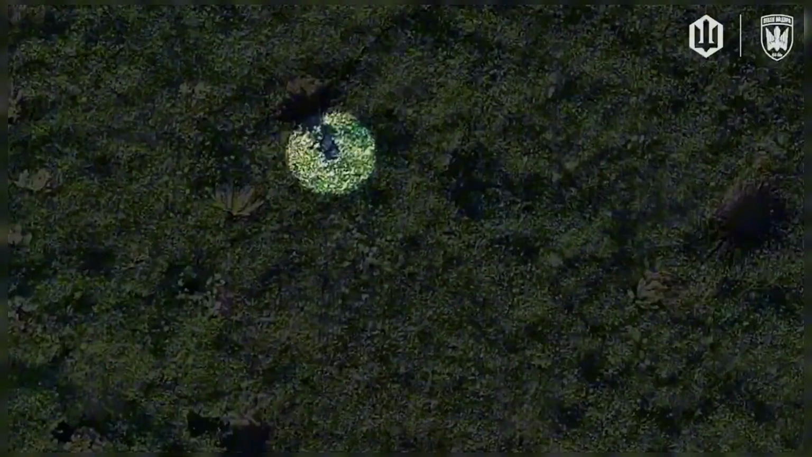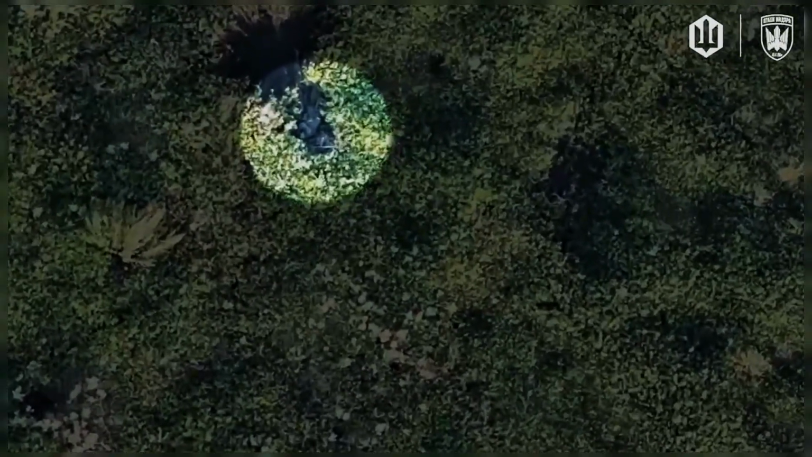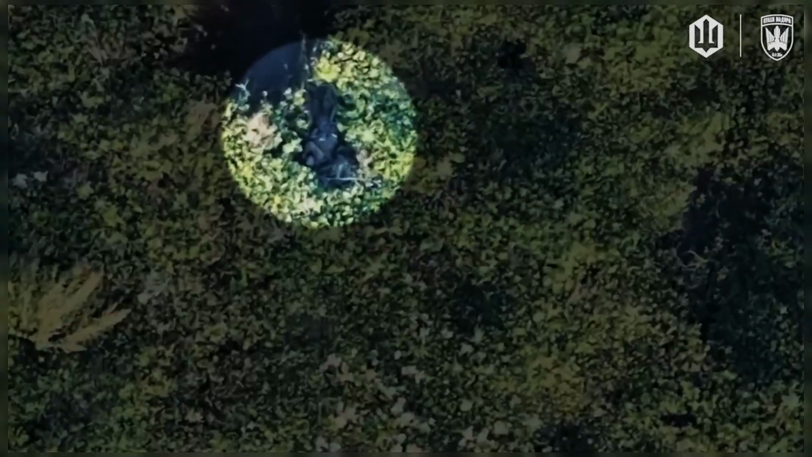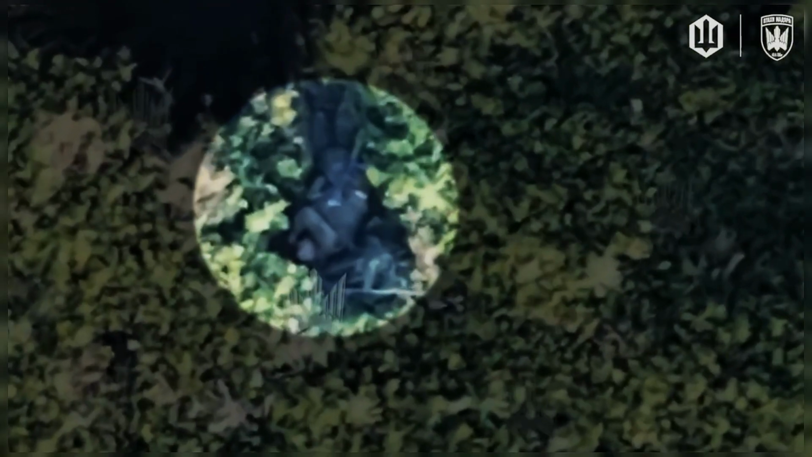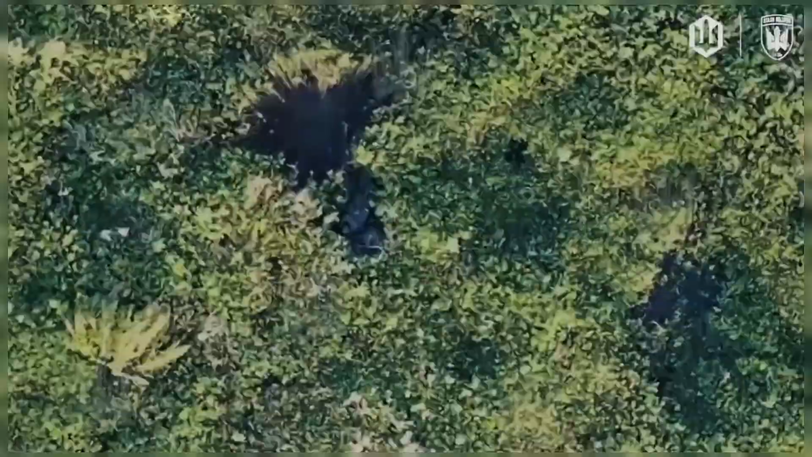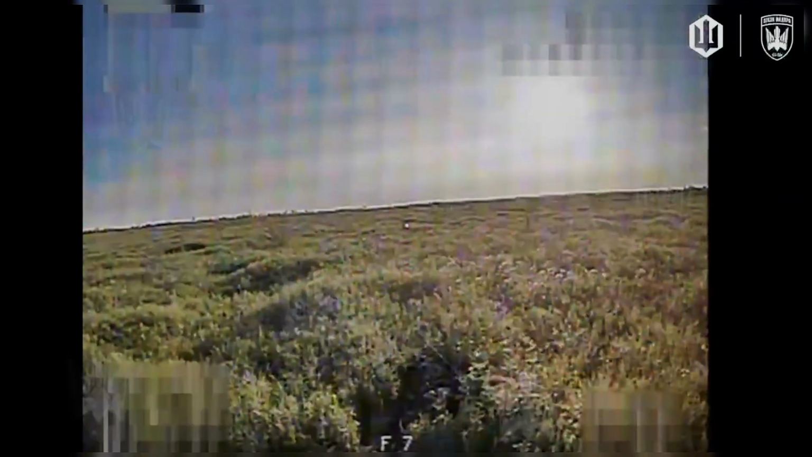In the dense vegetation near the front, a Russian soldier lies still, his rifle resting beside him, boots covered in dust. Above, operators from Ukraine's 414th UAV Brigade, Sina unit, watch in silence. The FPV drone hovers low, steady and patient, waiting for confirmation. Seconds pass, then it moves, accelerating toward its target with perfect control. The strike lands cleanly, ending the sequence instantly.